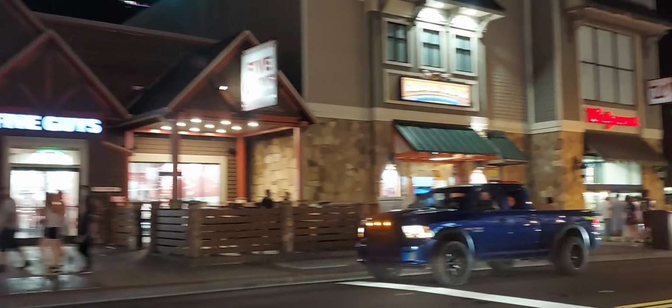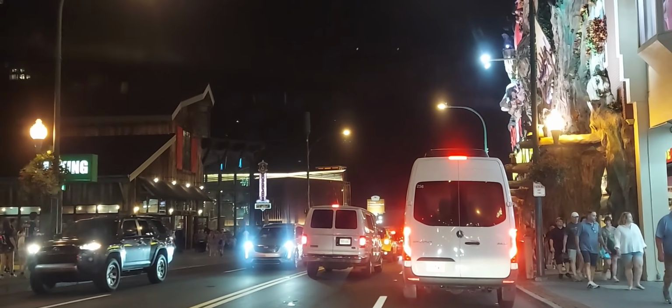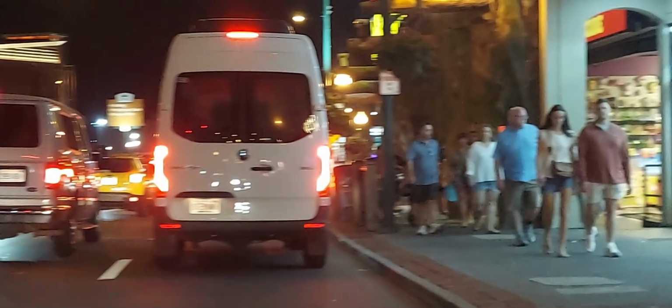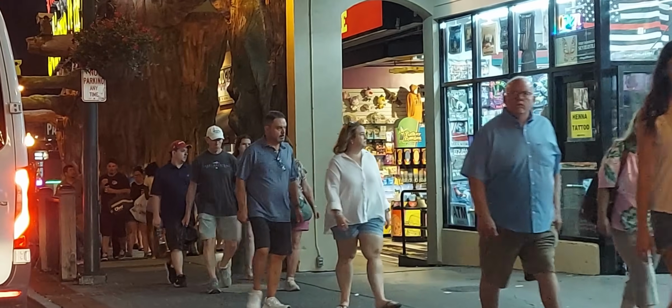Here we go. Back on the strip. Short drive, just taking a few extra streets just to show you around here. Kind of break up the monotony. Back to the crowd, of course.